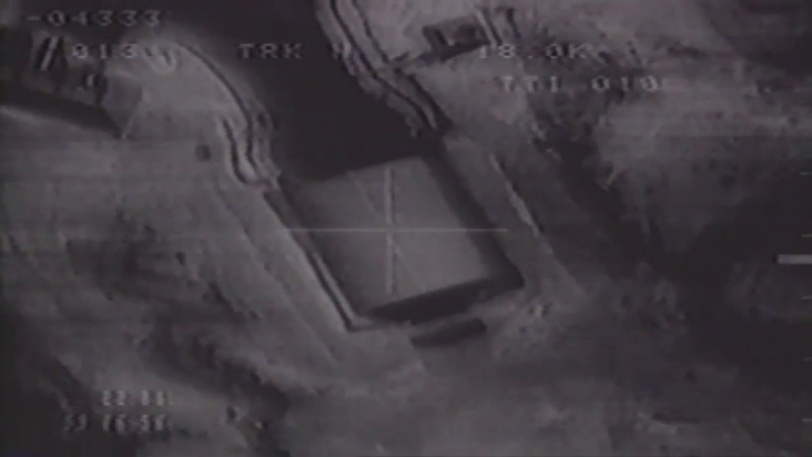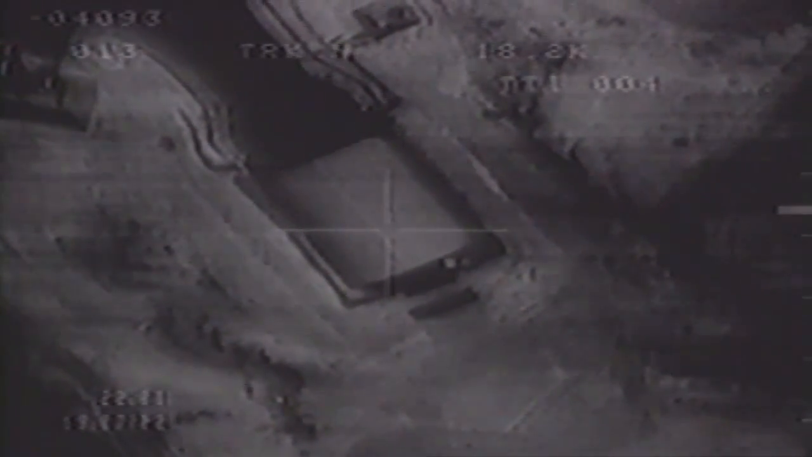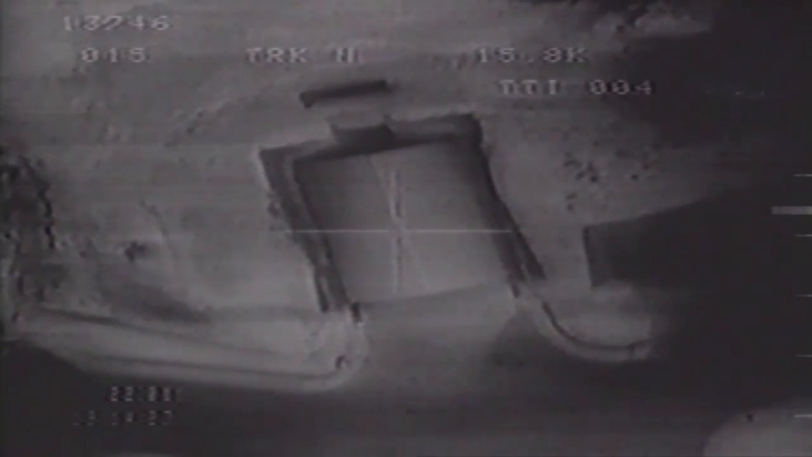Roger, this is truck spell Echo Romeo Uniform Charlie Kilo 70. We're entering airspace in a few minutes, sir. We're at flight level 160, squawking 2674. Truck 70.